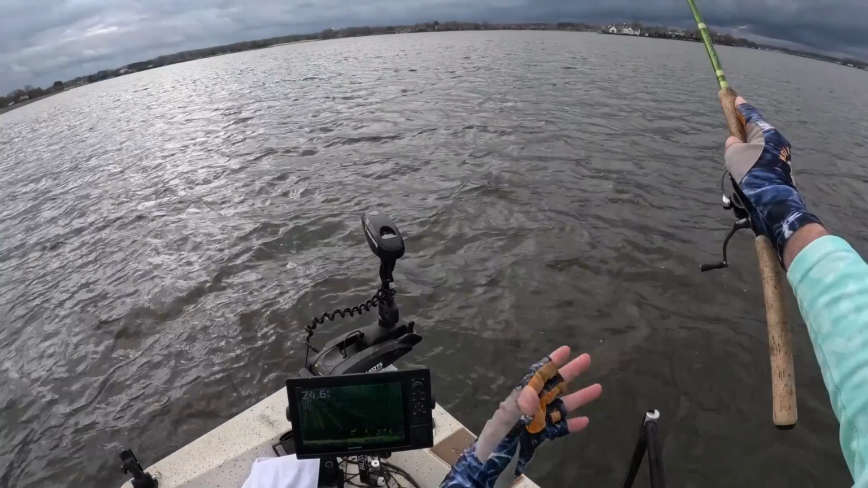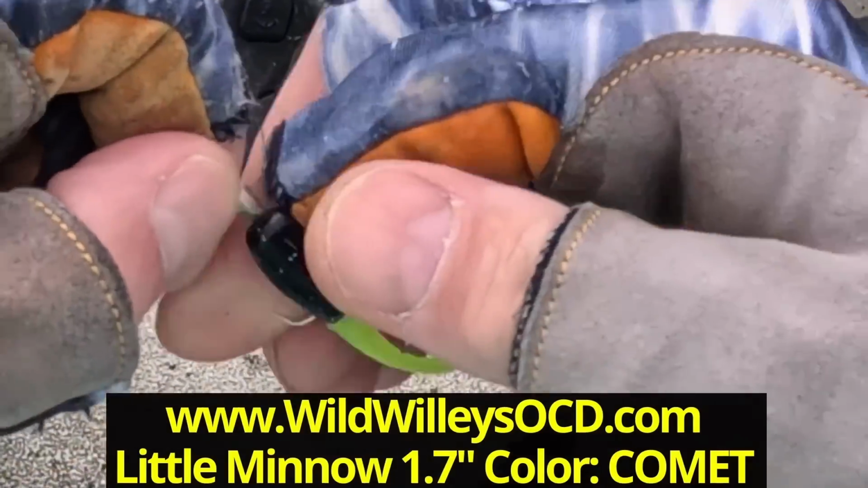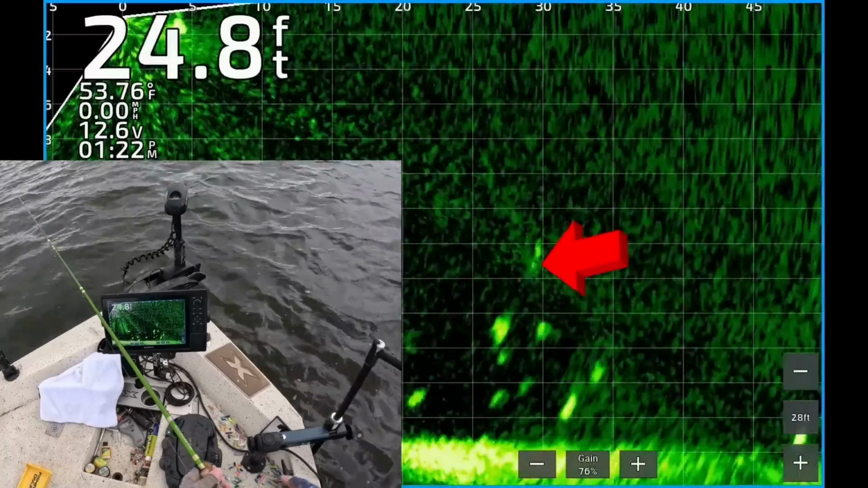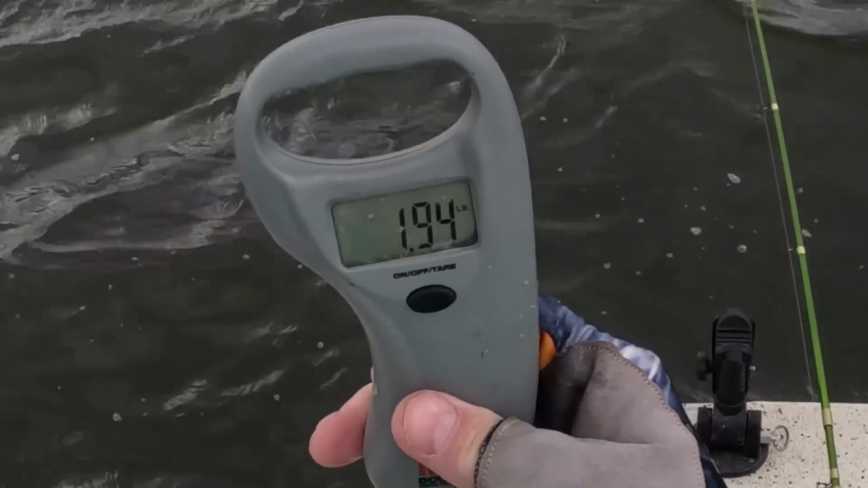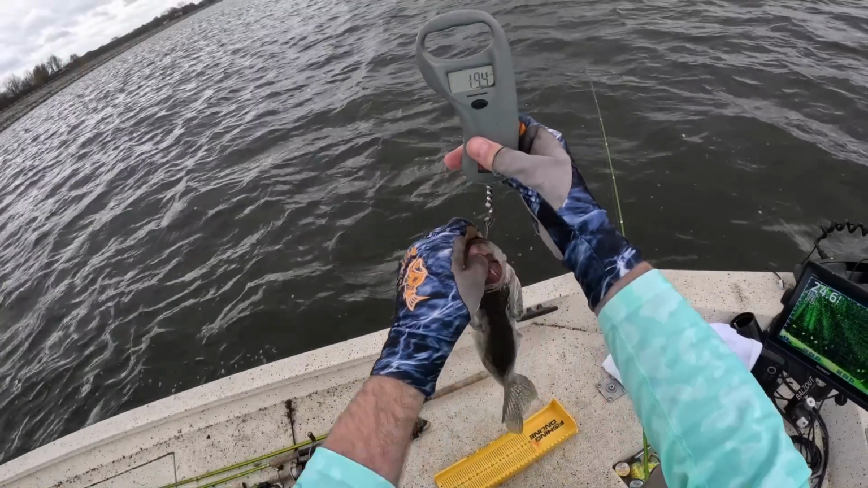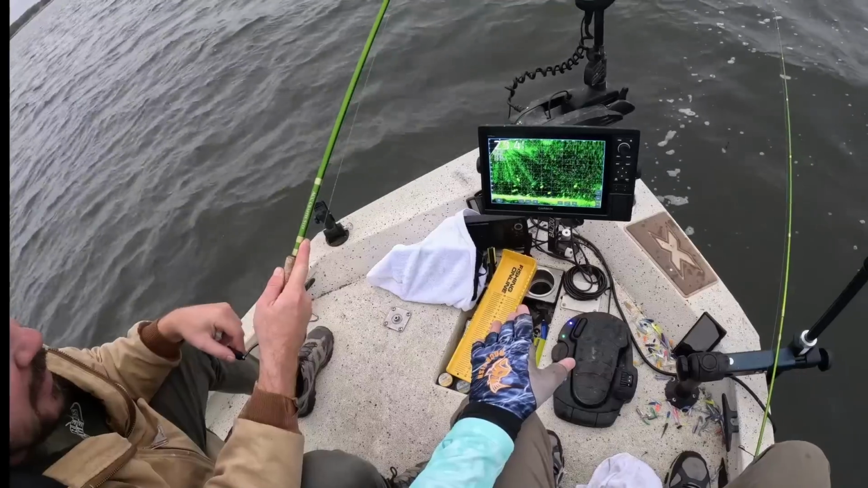We're doing some winter crappie fishing today. I had to make some adjustments, but I started catching them. I'll show you exactly how I did it. We got a bunch of good ones. Later in the video, I'll get some help from my stepson.